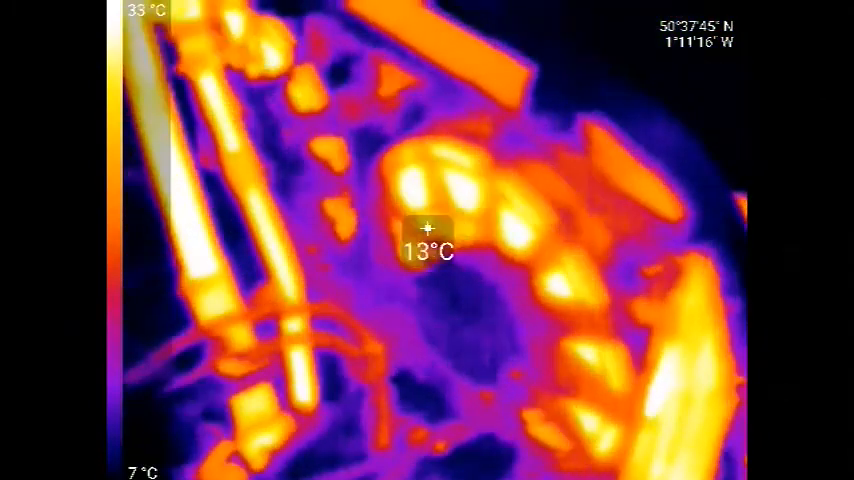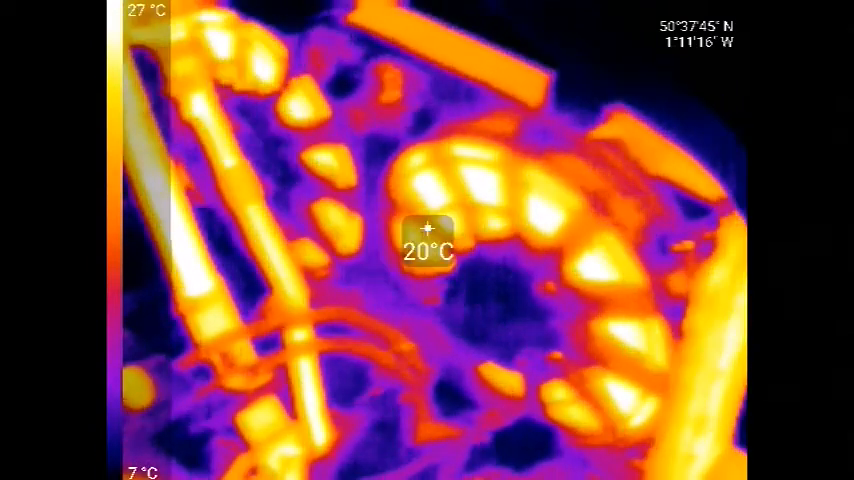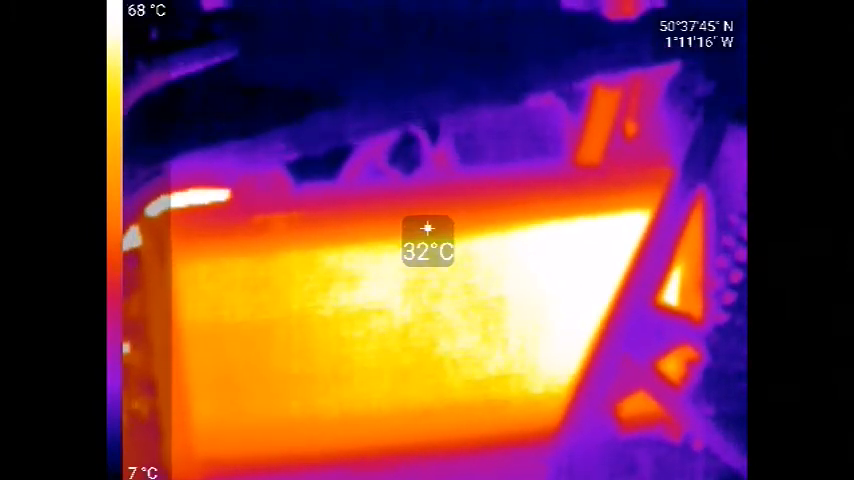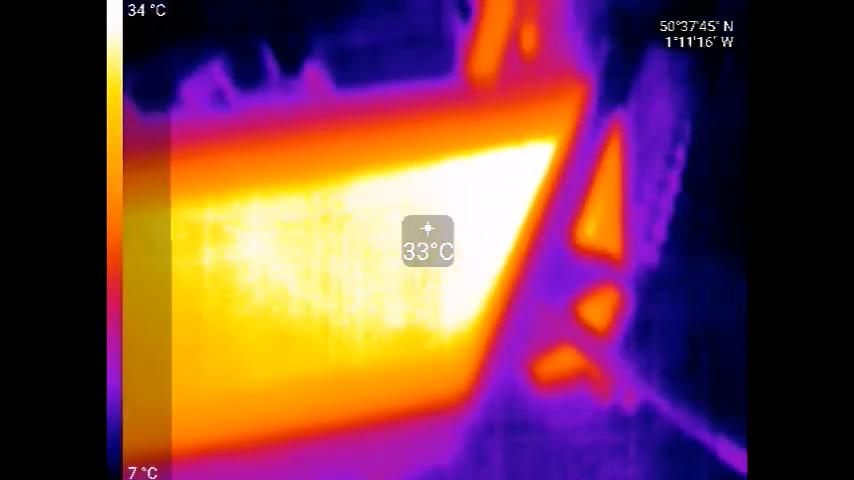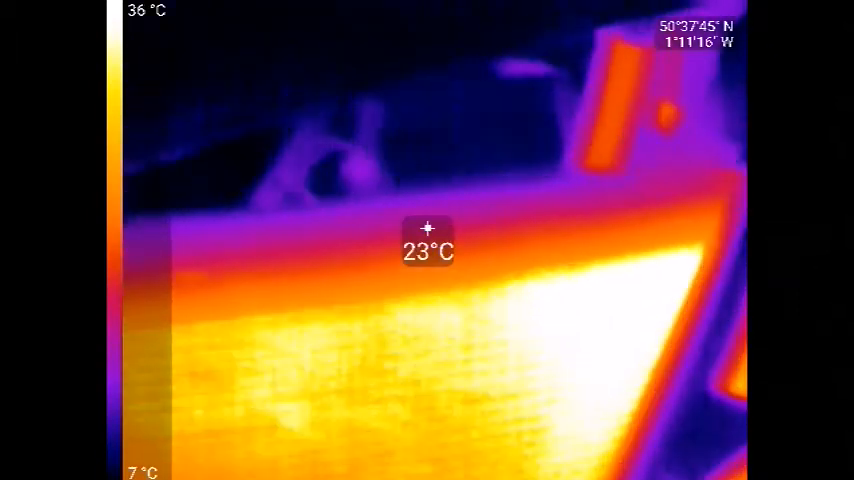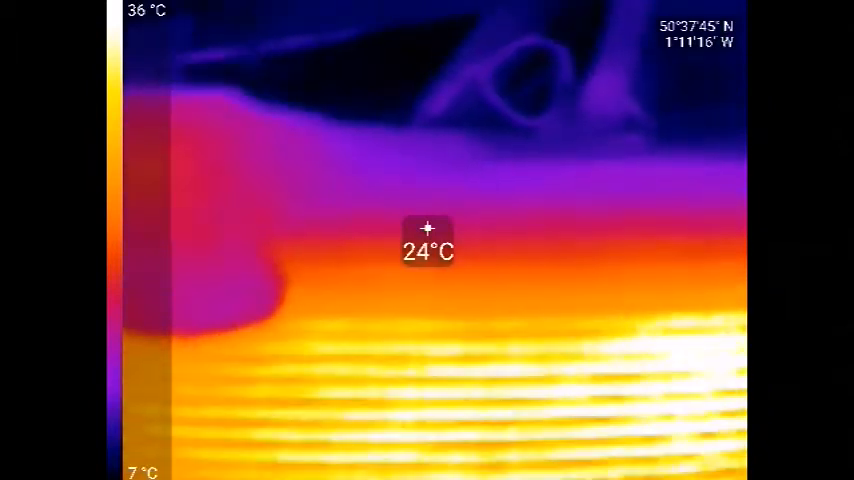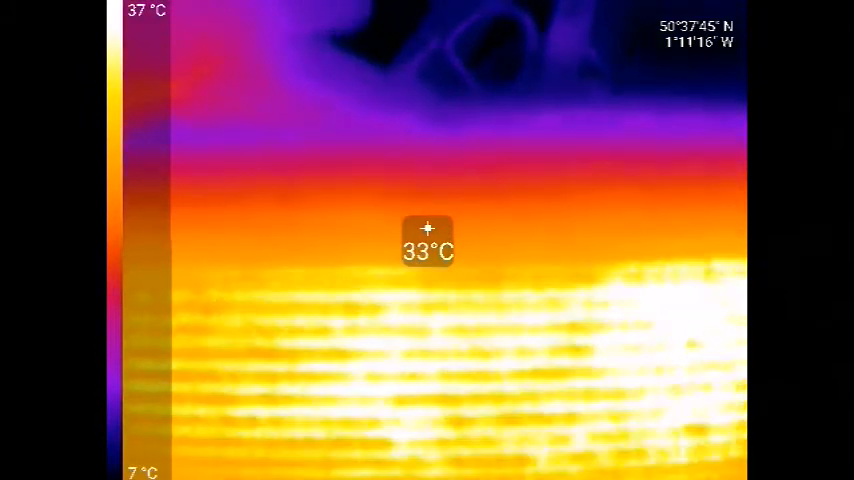So see back of the radiator starting to warm up now. There are my two fans. Let's have a look at the radiator. Hey up, I think we spotted a problem already. That's the top of the radiator. I think we've got some blocked channels.